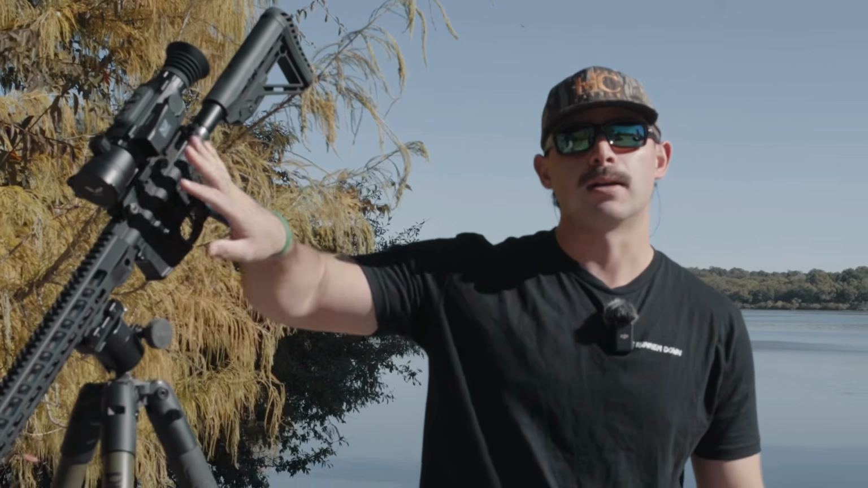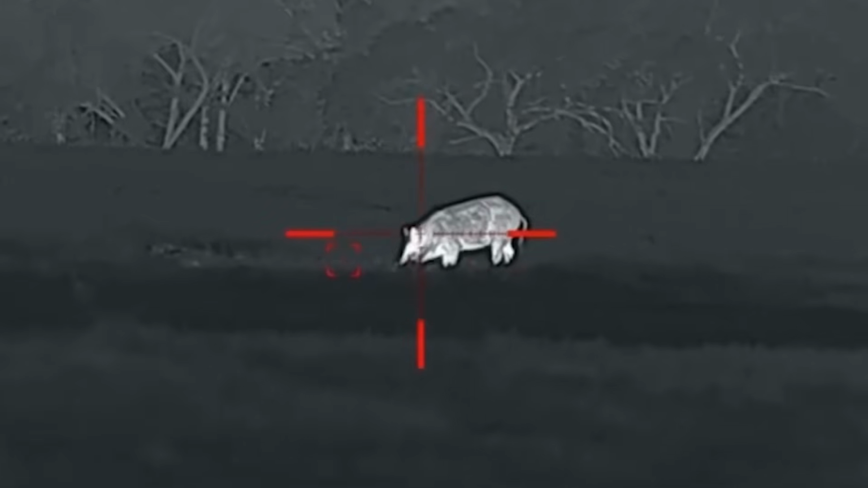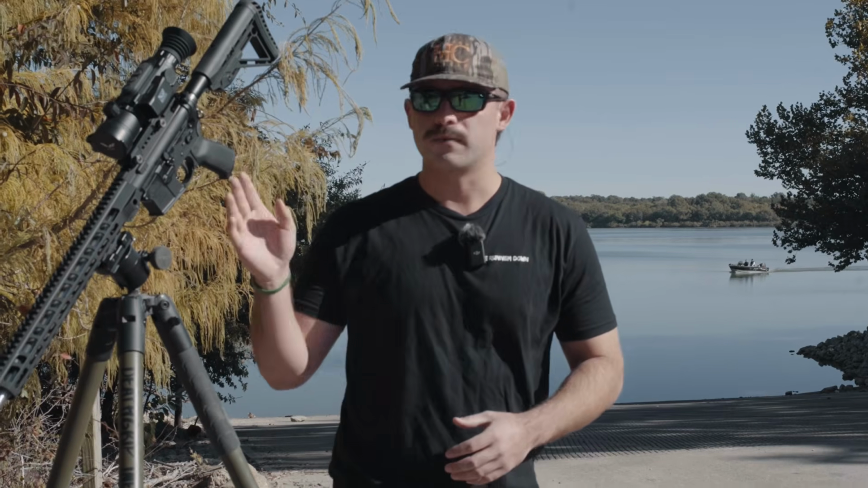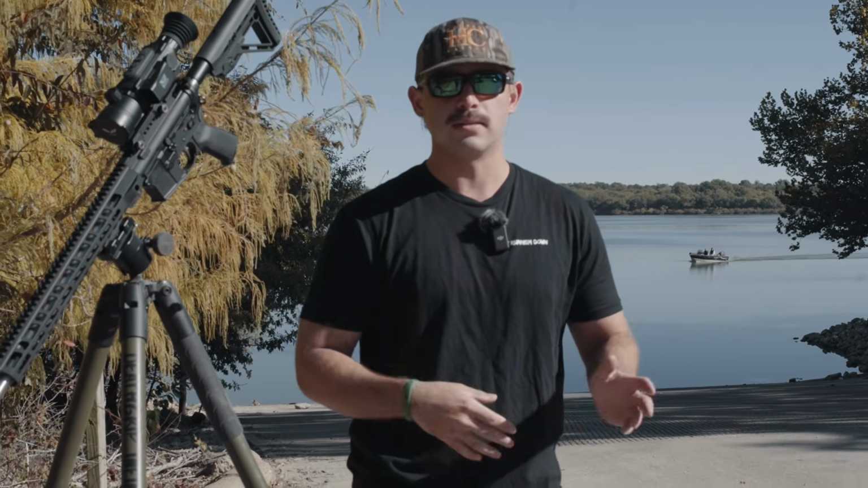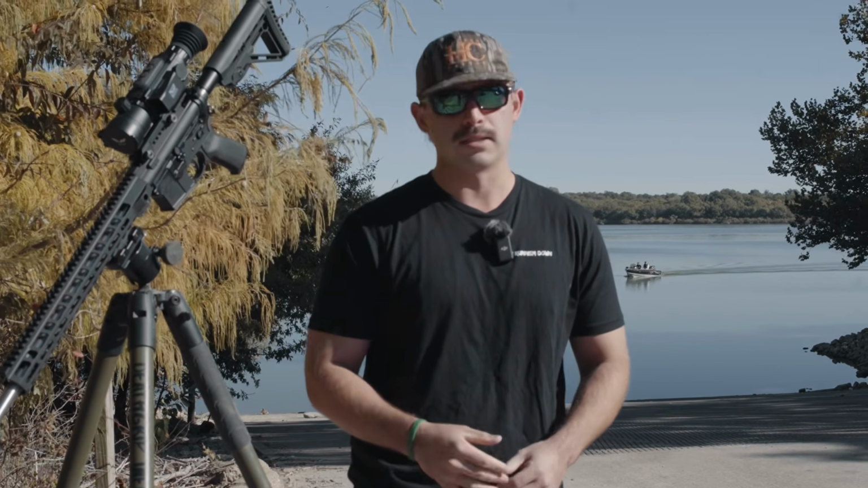One more thing I want to touch on is the scope does come with a QD mount. They did not send it to me, but they do have it online, so that is one more thing that helps. If you want that quick disconnect, if you don't have a dedicated hunting rifle like I do, you can clip it on, take it off, and put it on different guns. It has different calibers that you can save in the gun, so that's another feature that's really nice. Again, on par with other brands. So if you want to take it off of this gun, put it on a different gun, sight it in, zero it. I always like to zero my guns, maybe put 1-2 shots down just to make sure that we're good to go on that zero.